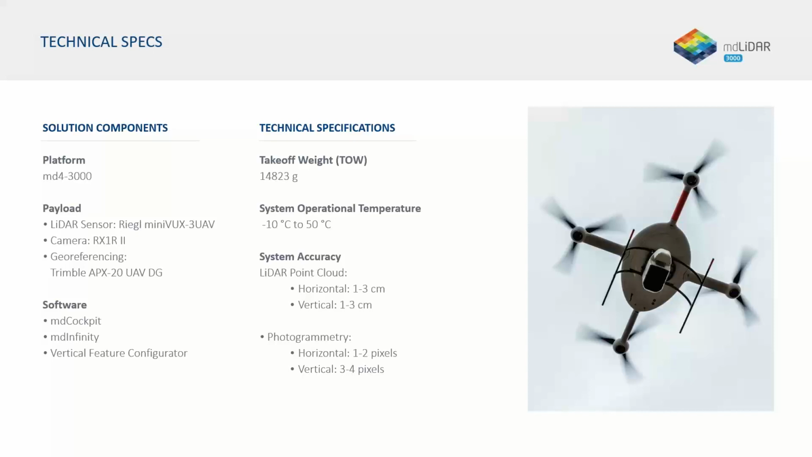Same thing, workflow wise, mdCockpit to plan and fly your missions. You process the data through our MD Infinity software. And then we have what's called our vertical feature configurator, and I have a slide that'll touch on that as well, but you can actually configure the miniVUX line as well as the VUX-1 system that we have as well to actually scan various structures and whatnot, in a more efficient manner.